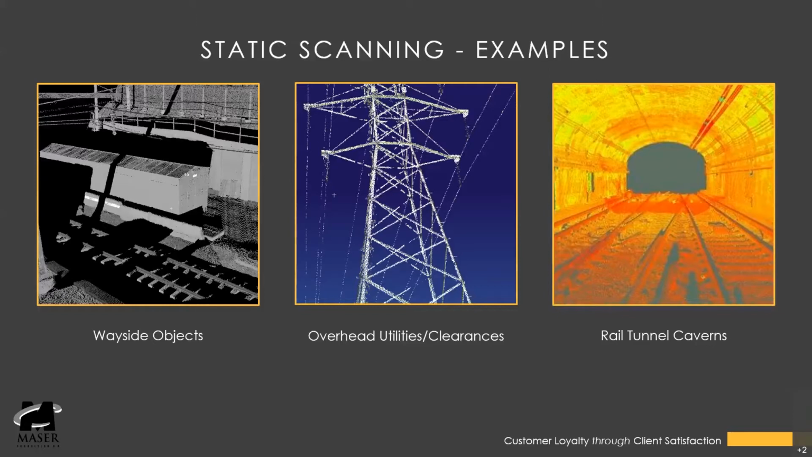And even rail tunnel caverns, you can scan those with the static scanner. You could also scan it with the mobile scanner. We'll talk about that a little bit later, but it's very helpful to get some good data using the static scanner in rail tunnel caverns, particularly if they're under construction too and you're doing as-built surveys.